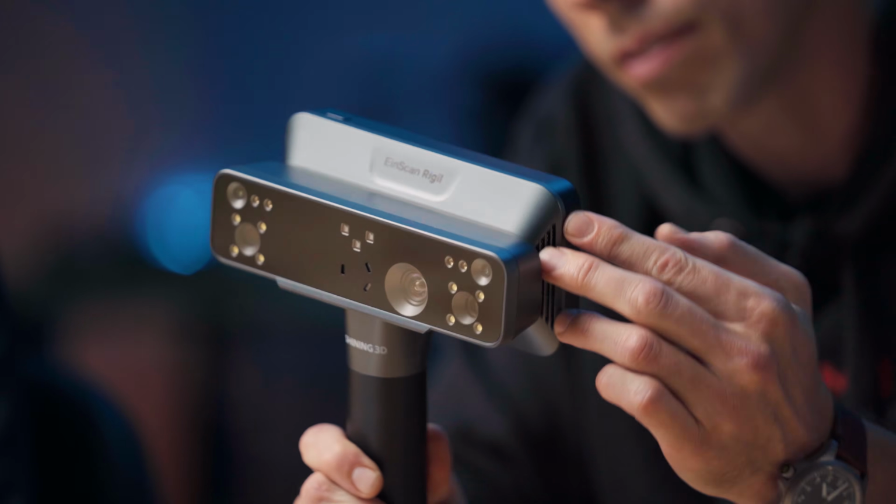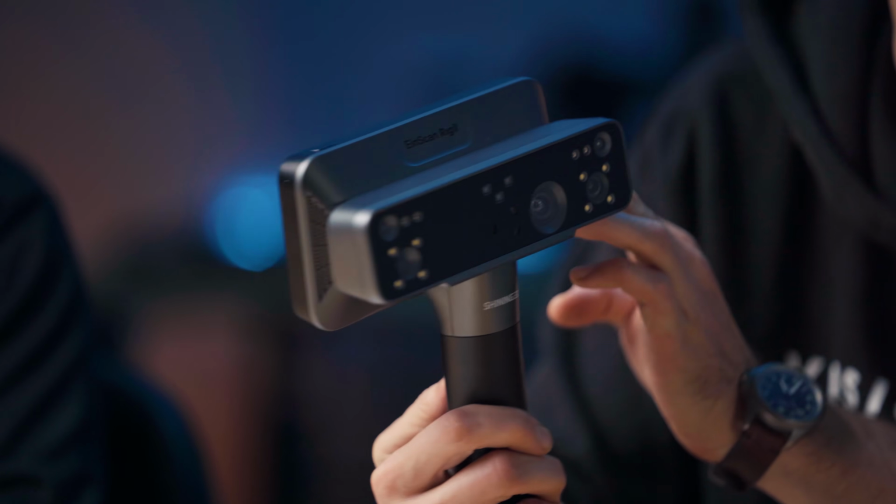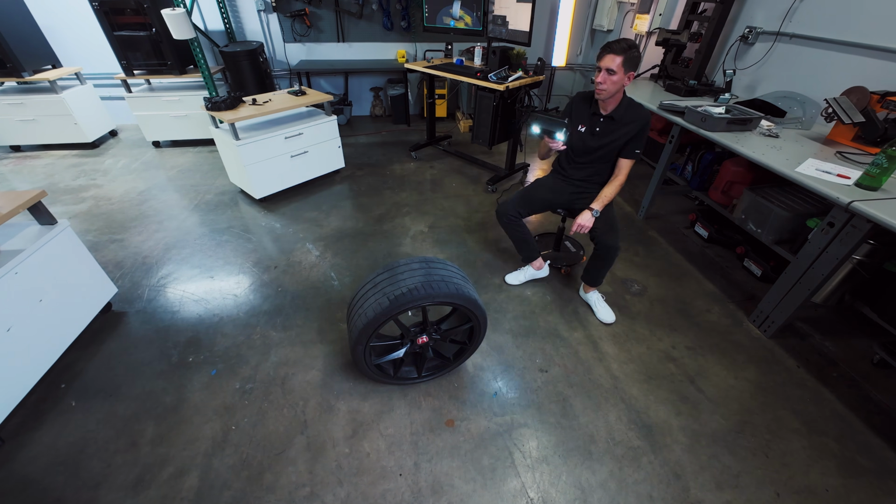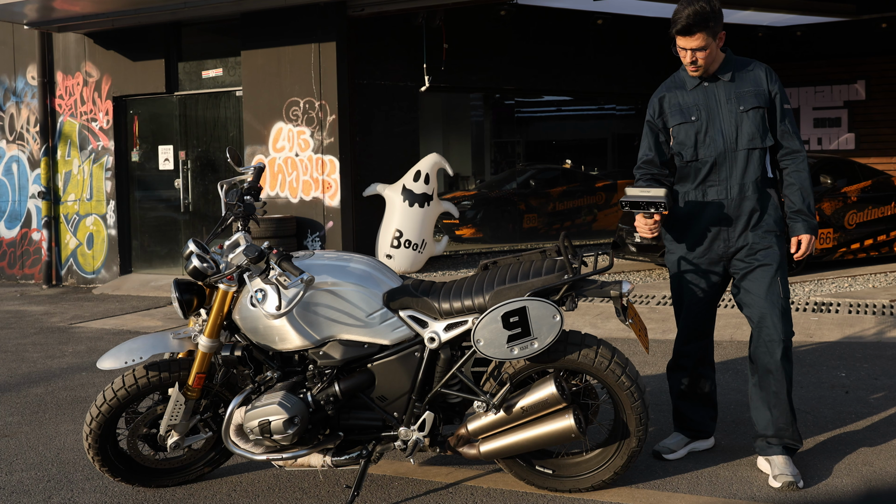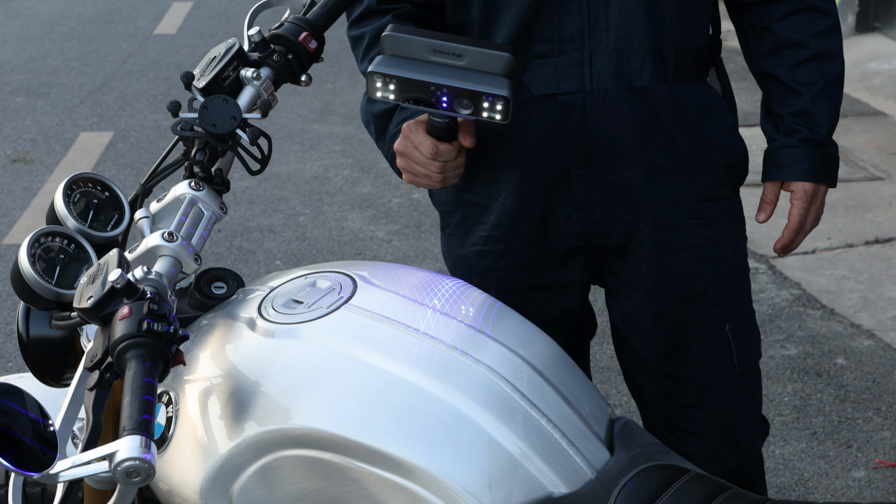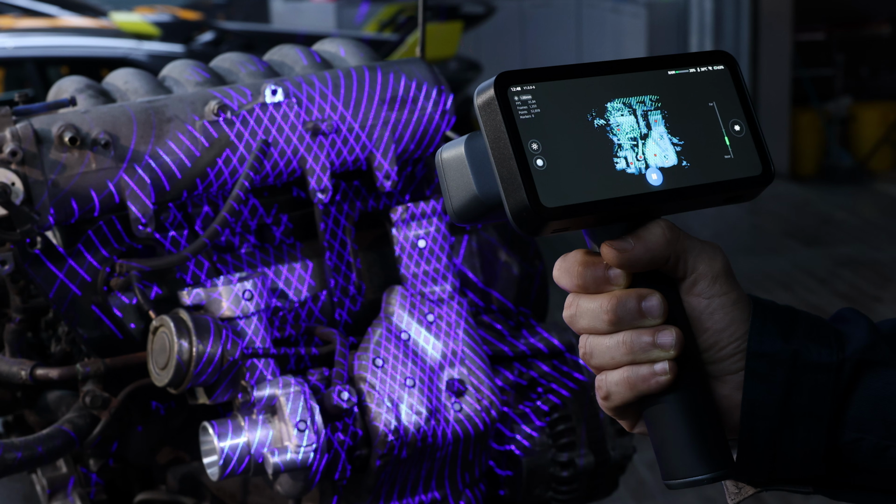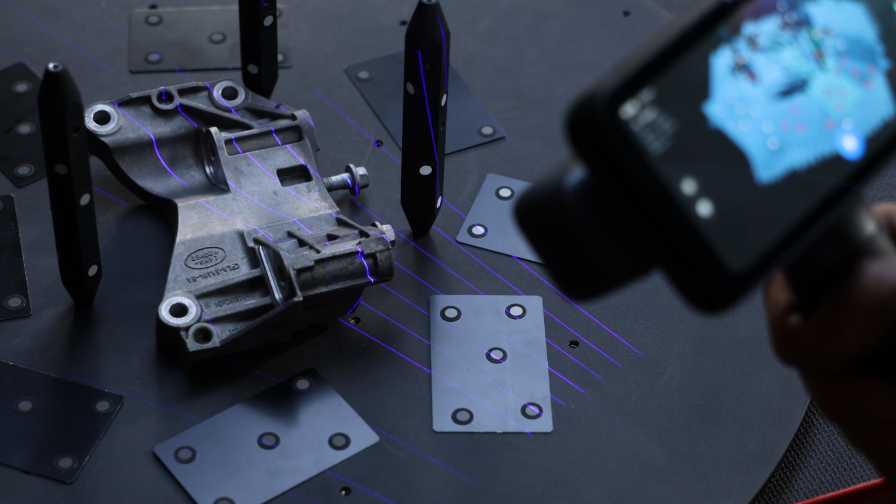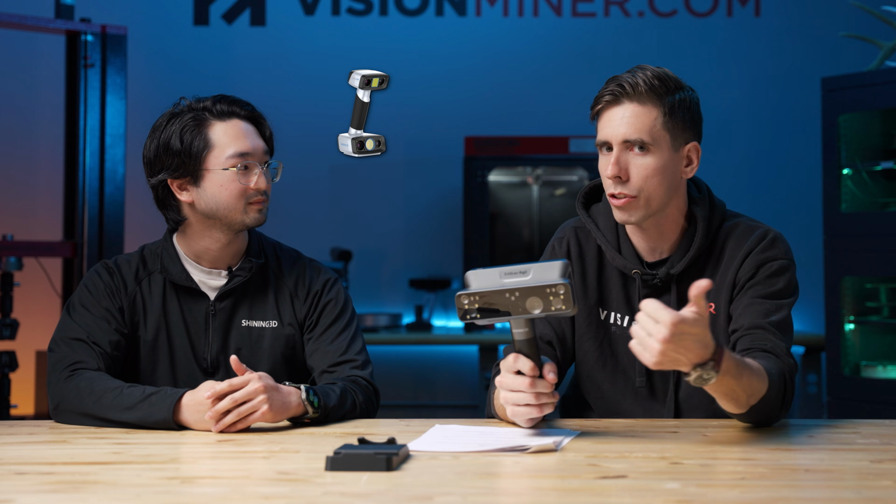This scanner, as you can see, is a wireless all-in-one 3D scanner that has both infrared LEDs and laser lines, which means it can capture things very quickly outdoors, in the sun, reflective or dark objects, and it can also capture in high detail those complex mechanical parts that you want to get the best detail on for reverse engineering applications.